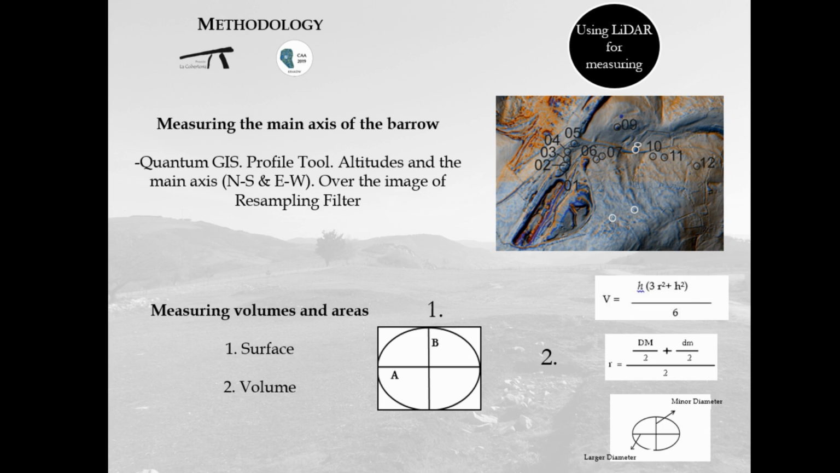Following Aguileta, the total area can be estimated with the formula of multiplying A by B. In other words, multiplying both main axes, north-south and east-west. This formula is not totally precise because it does not correct the irregularities of the structures.